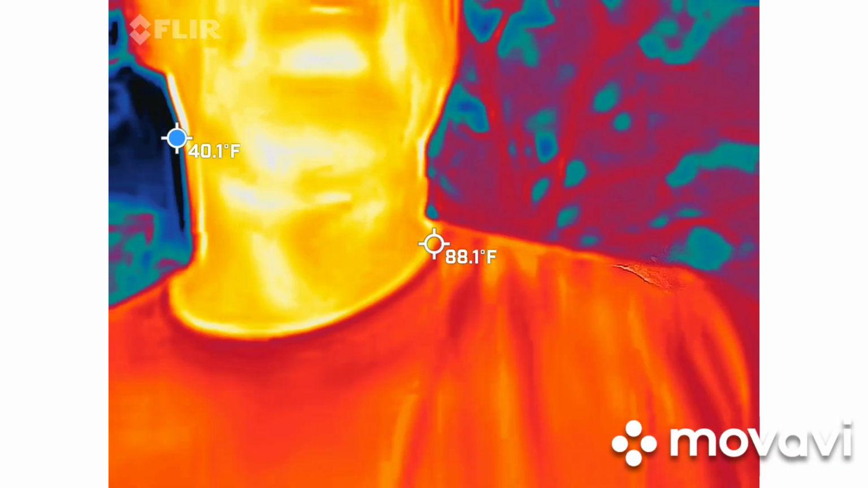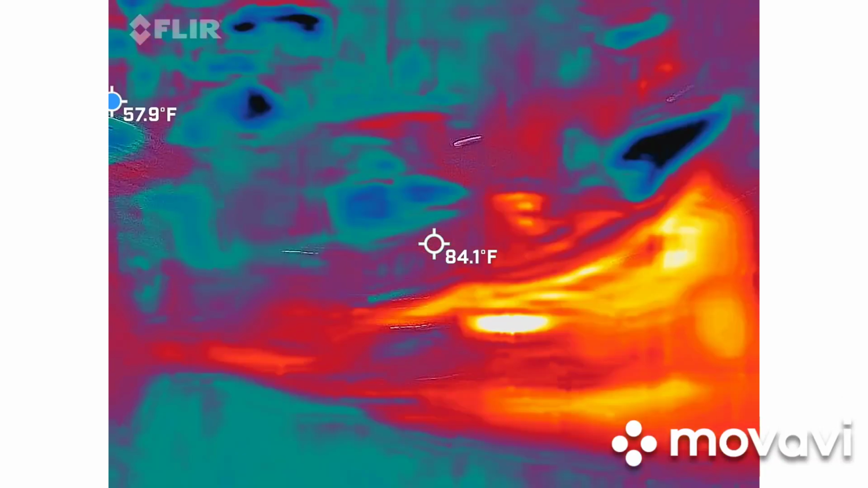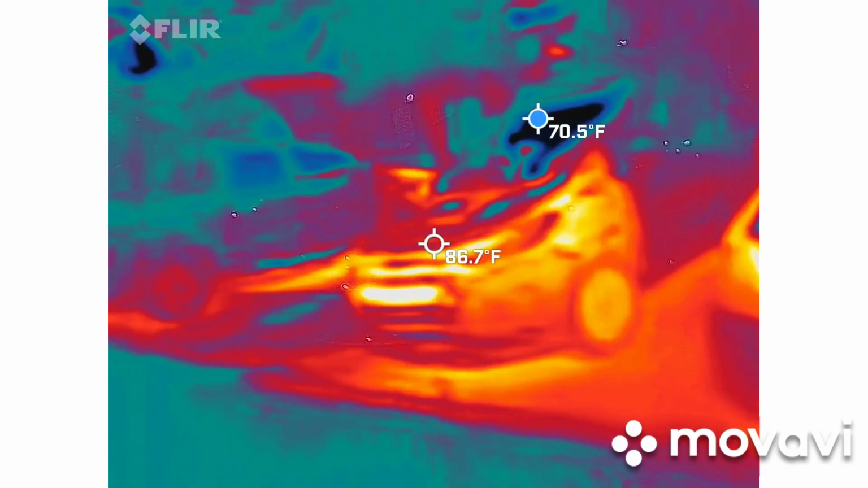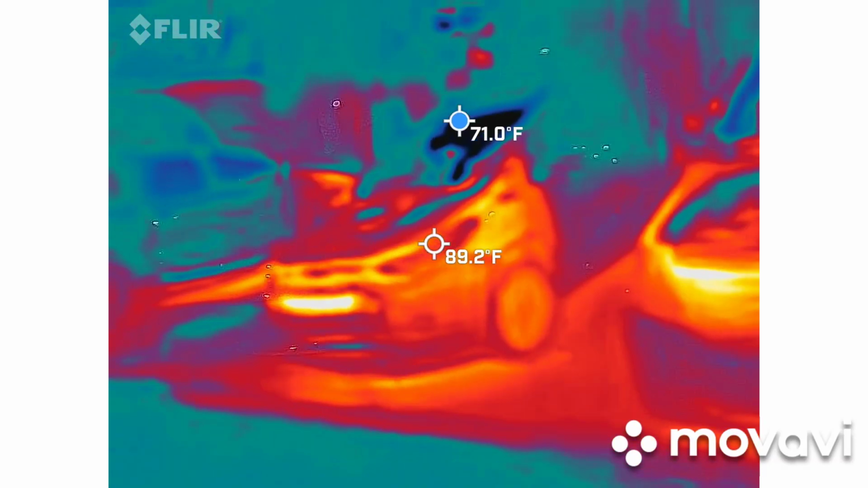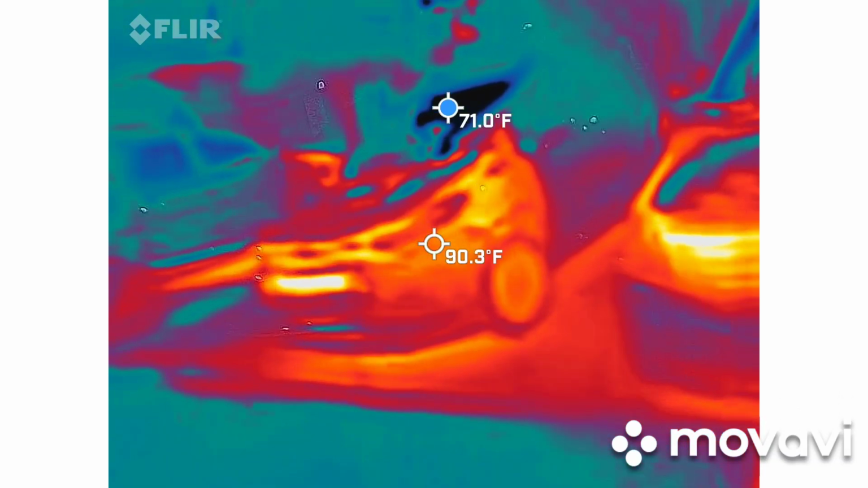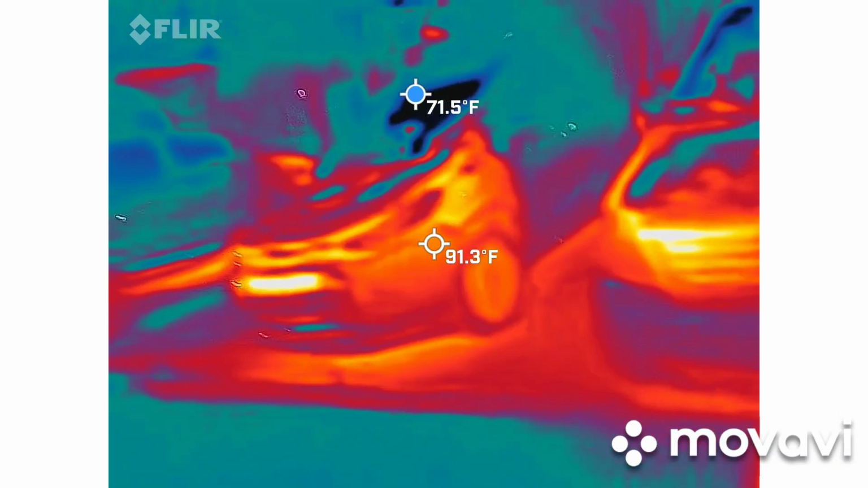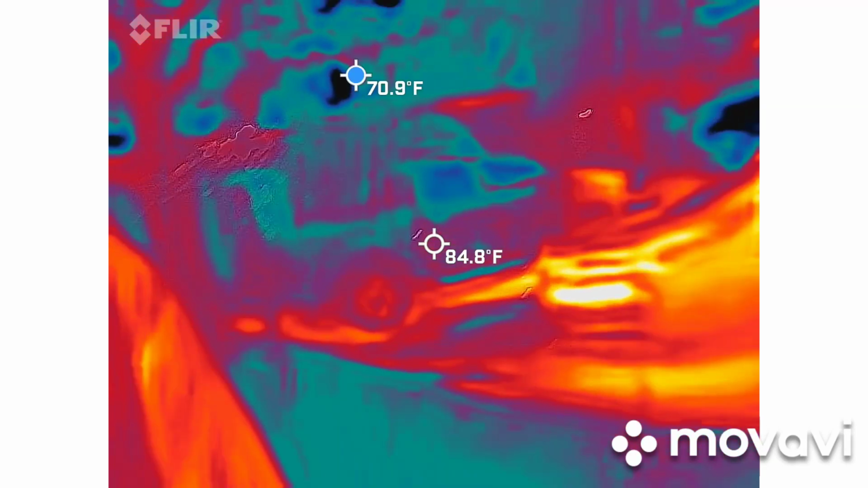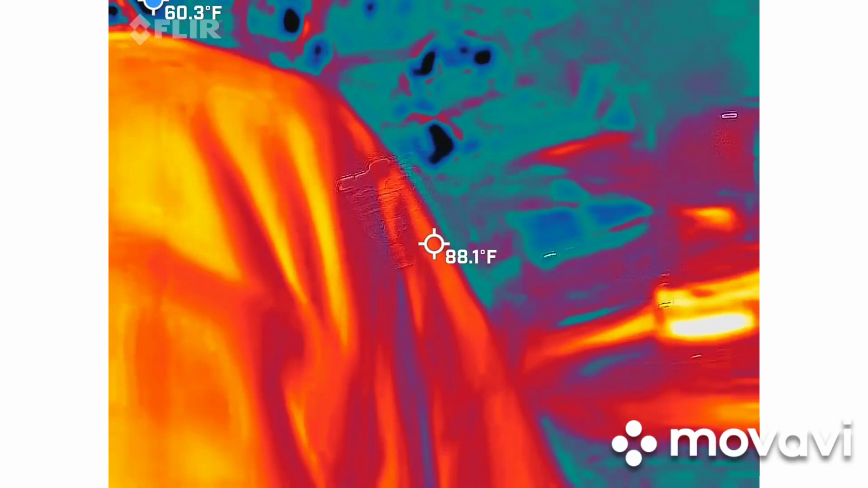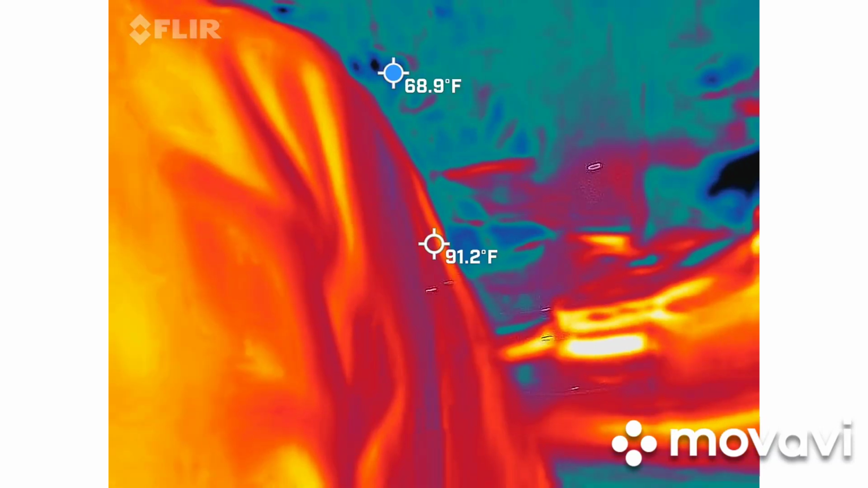But anyway, we're going to try to keep somebody in view, because when you take me out of the picture, the red, orange, and yellow is going to go somewhere else. So blue and black are our coldest spots. As you can see, it's going straight to the black spot, and it's saying that that's about 71 degrees, 70 degrees. I would say anything that dips below 65, I'm going to get excited about. I'm going to carry a multimeter, and I'll explain how that works, but it kind of works in tandem with this when you find something that's that cold.